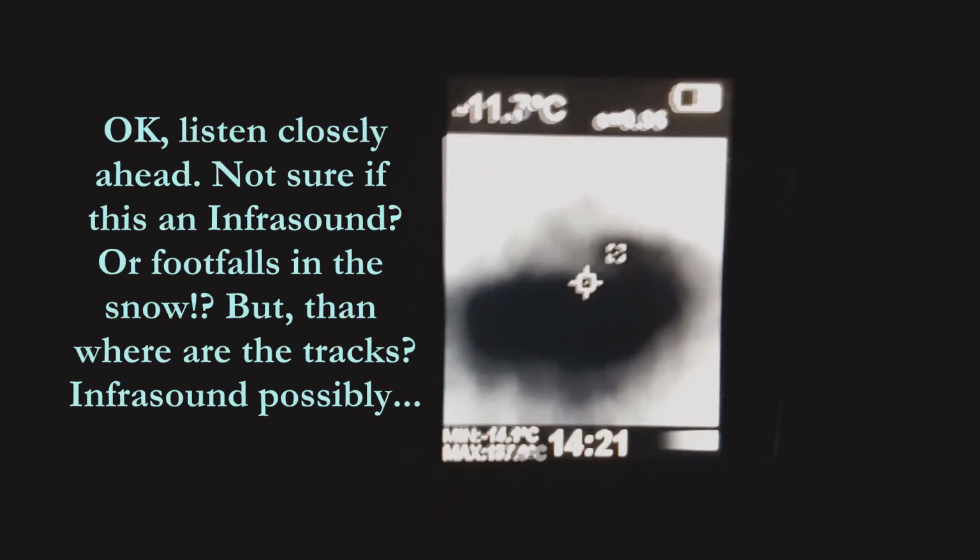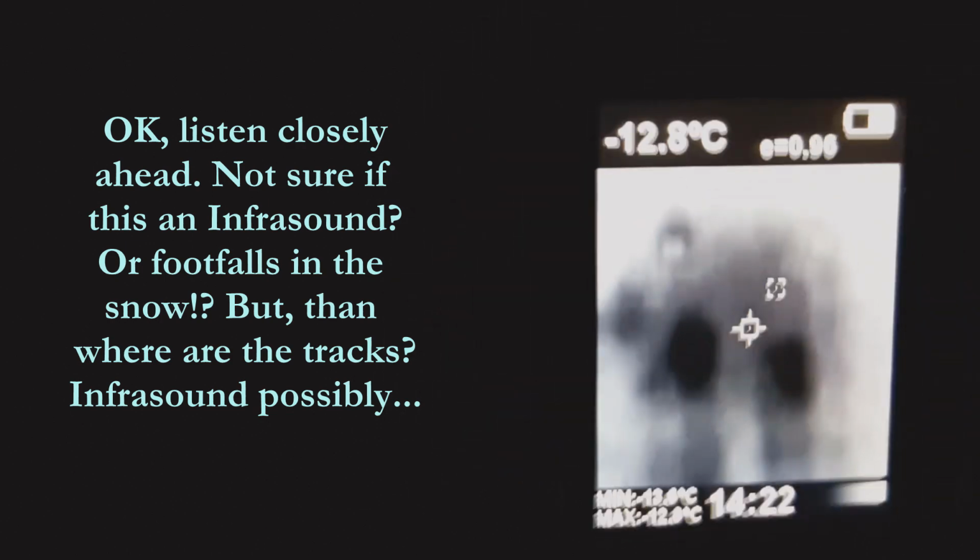Okay, we are halfway to the gifting bowl. We need to look at the temperature here. What are we at? Minus 11? Whoa. Okay, I'm taking that picture.